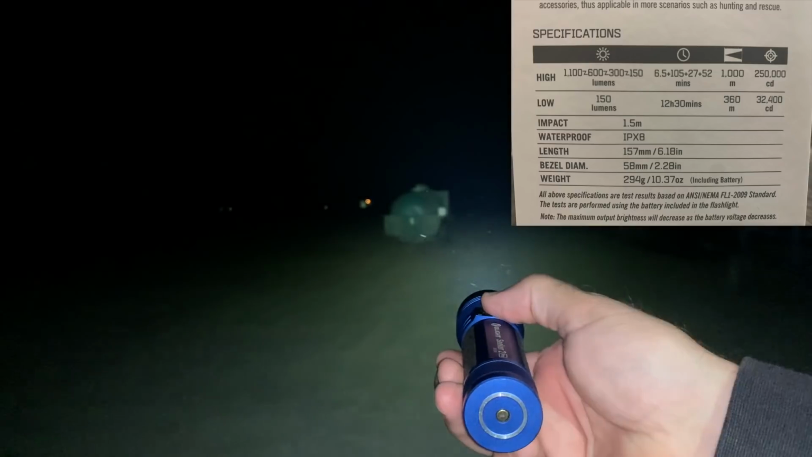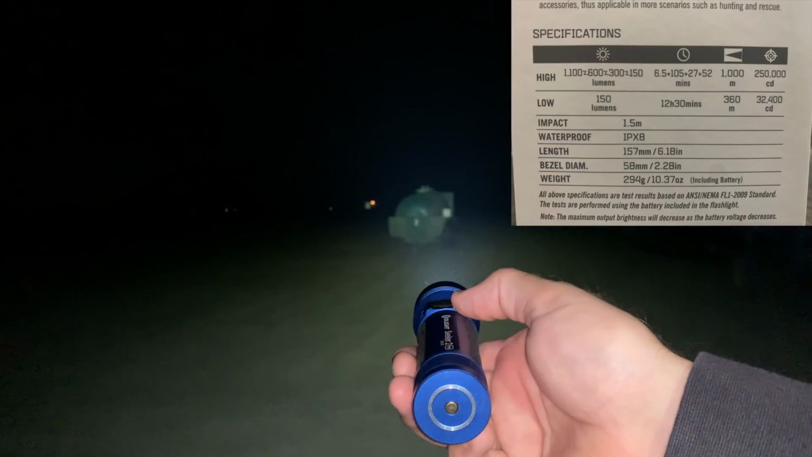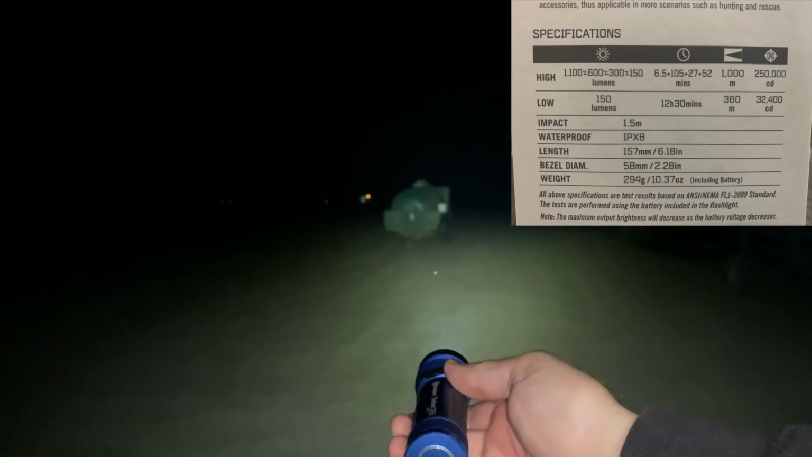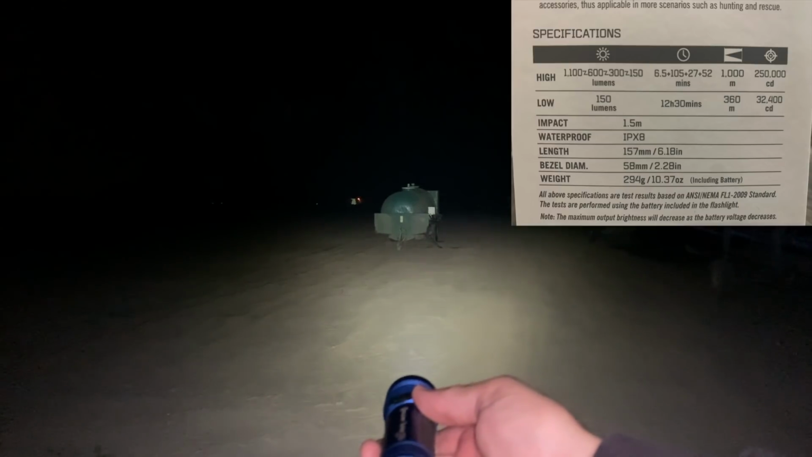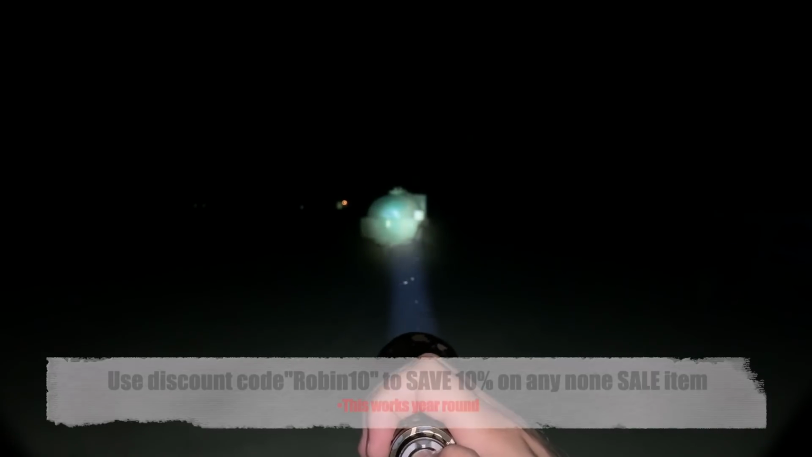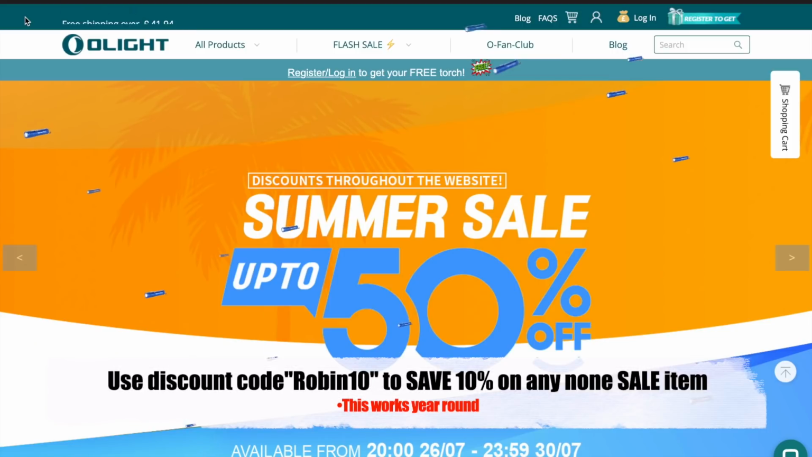Now I also thought I'd compare it to that beam of the Seeker. Here you can see the Seeker is a much wider beam, and as the name may suggest, is my go-to torch for finding shot quarry. However, if you want to light up a set of eyes several hundred yards away, the Warrior X Turbo is certainly the torch for the job. With that light halo just around the beam, you have an incredibly tight spot.